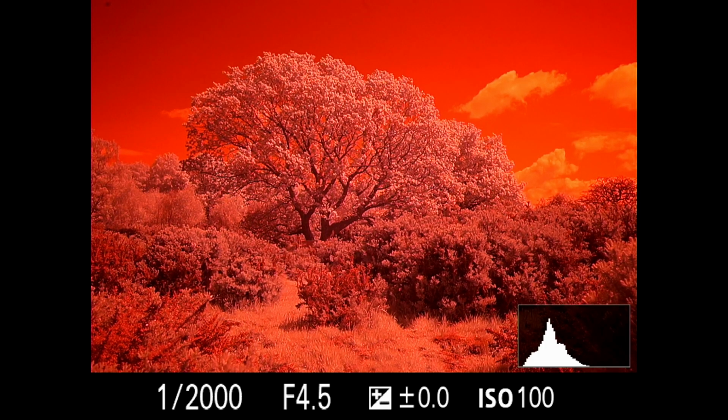Okay, so the next filter is this one, which you'll see is quite orange. So this lets through even more visible light, so it sort of lets through the upper end of the oranges and reds before they go through to infrared. So this is a 590 nanometer, so let's stick that on the camera.